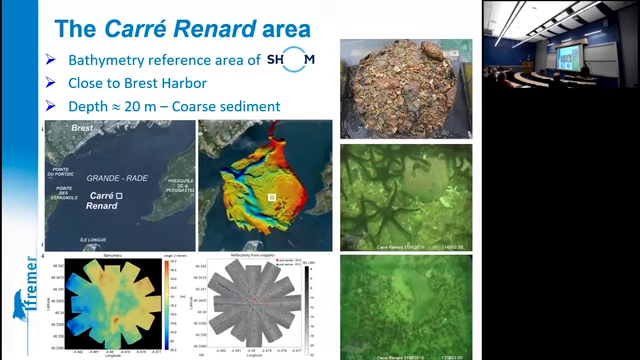That's a shallow area, about 20-meter depth, covered with coarse and even very coarse sediments. You can see it on the video still frames here. That's very close to Brest Harbor. Actually, it used to be a reference area for SHOM, for calibrating the hydrographic launches, because it's very convenient. In 10 minutes, they are on the area.